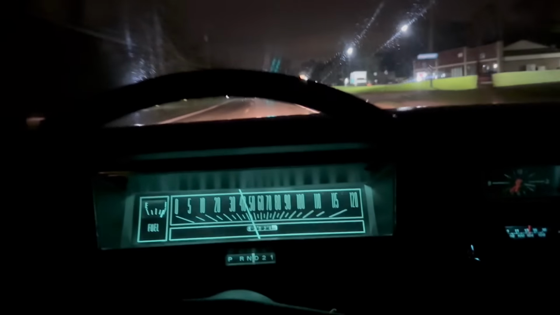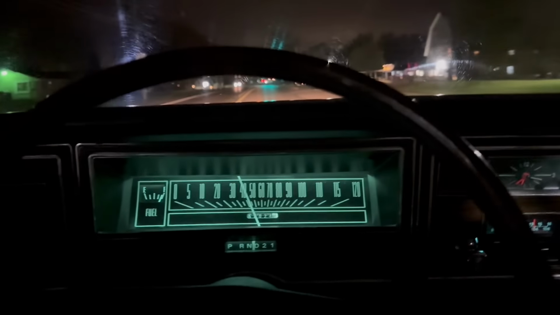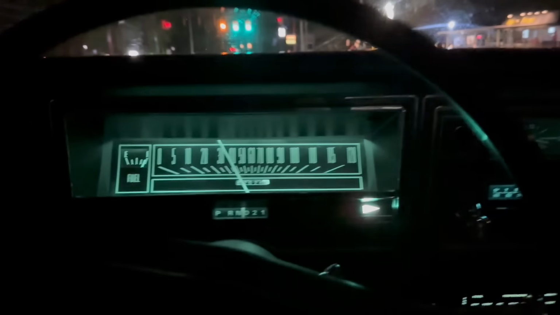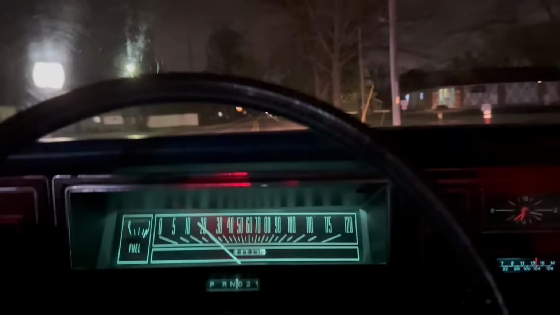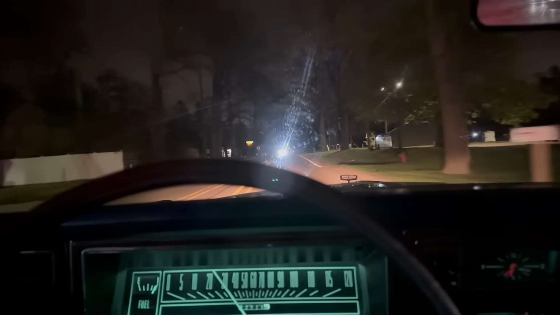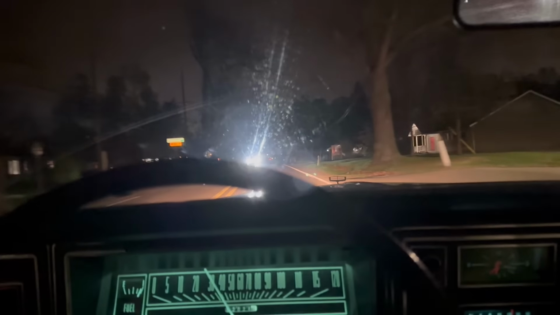I do love the kind of green glow that you see here of these lights. You don't get that anymore. It's kind of a shame. Now you get all these digital screens and everything. I don't know why the automakers have to have that in every car. Just put some regular gauges back in. It probably would cost less money too. I don't really prefer the digital dash and gauges over the standard analog ones. I think the analog ones look better.